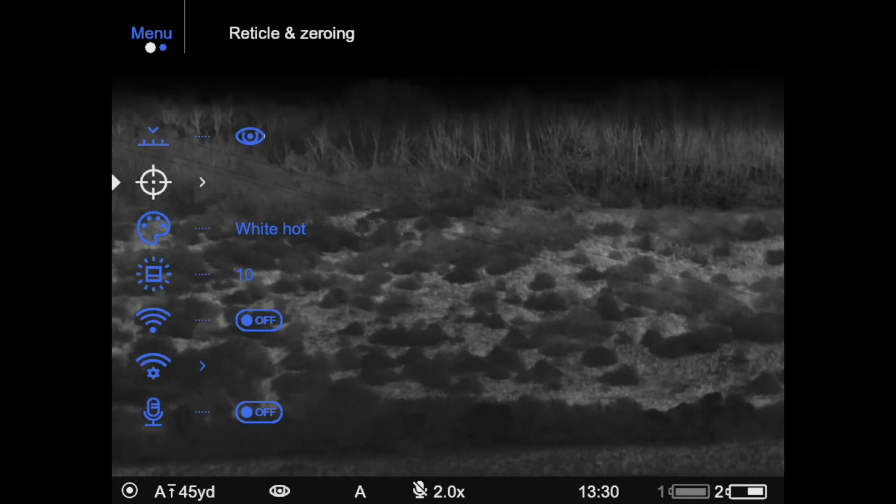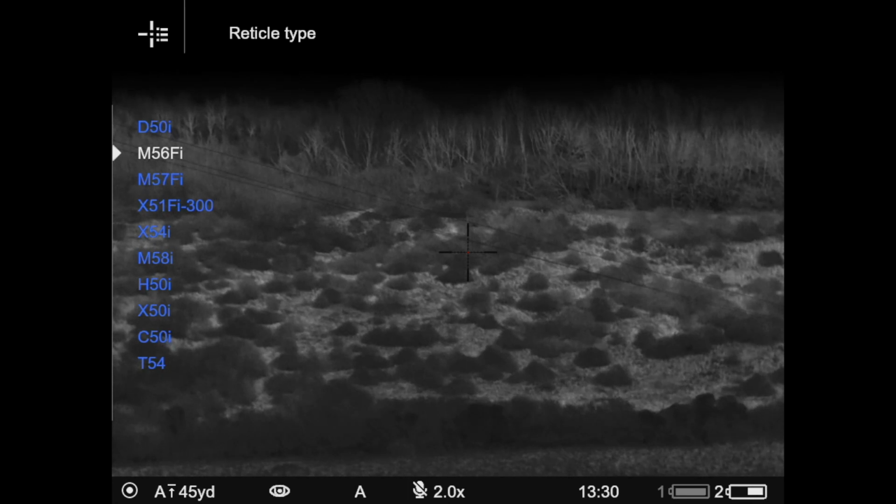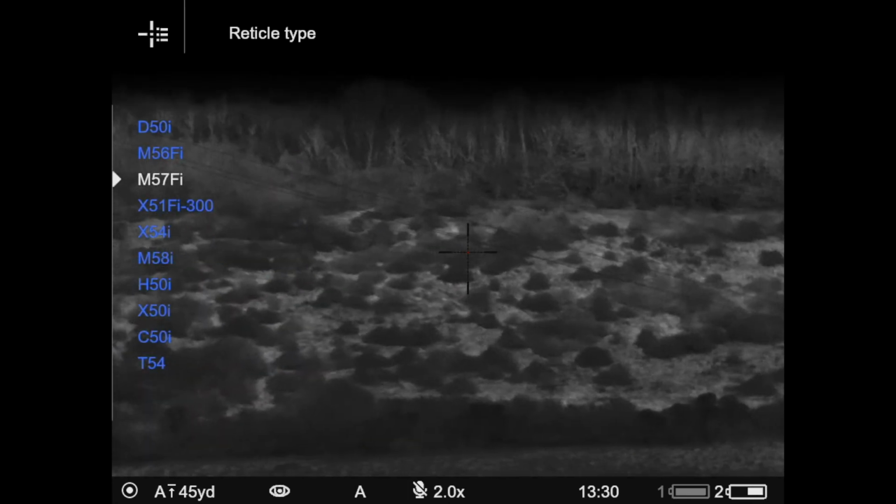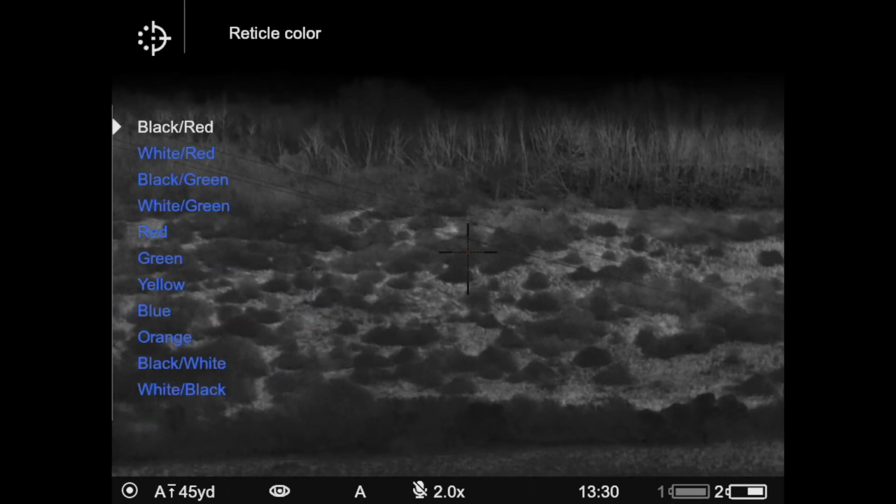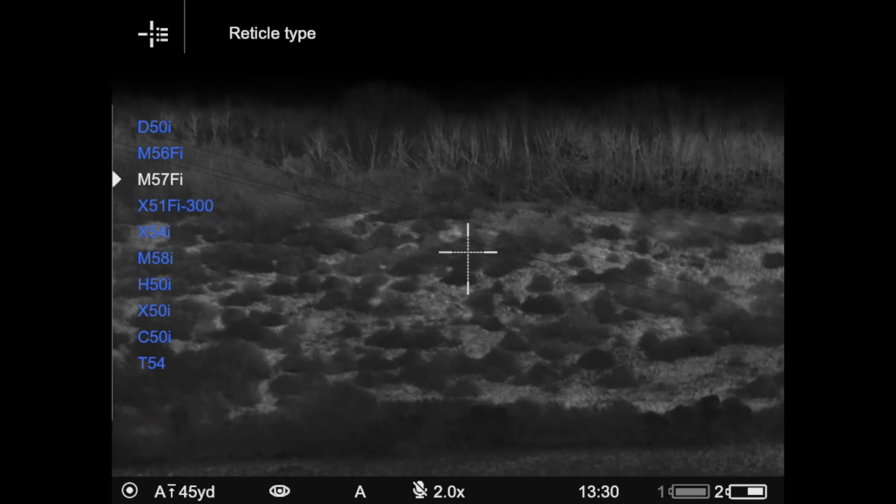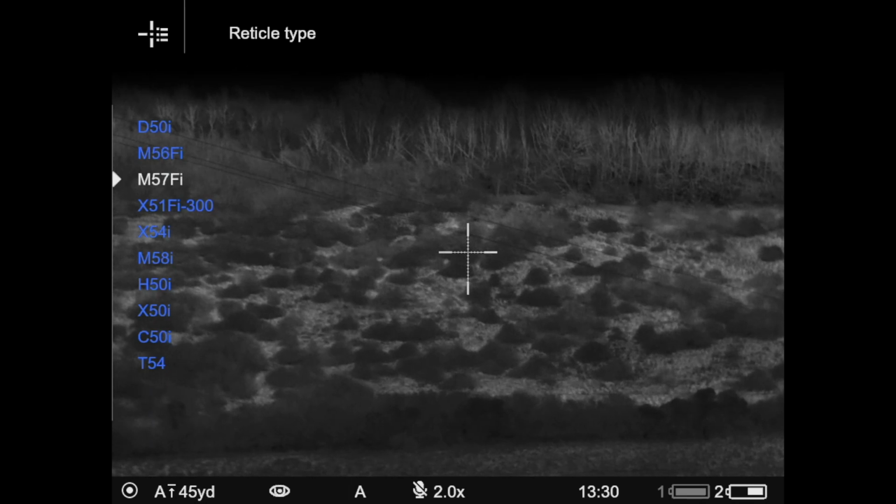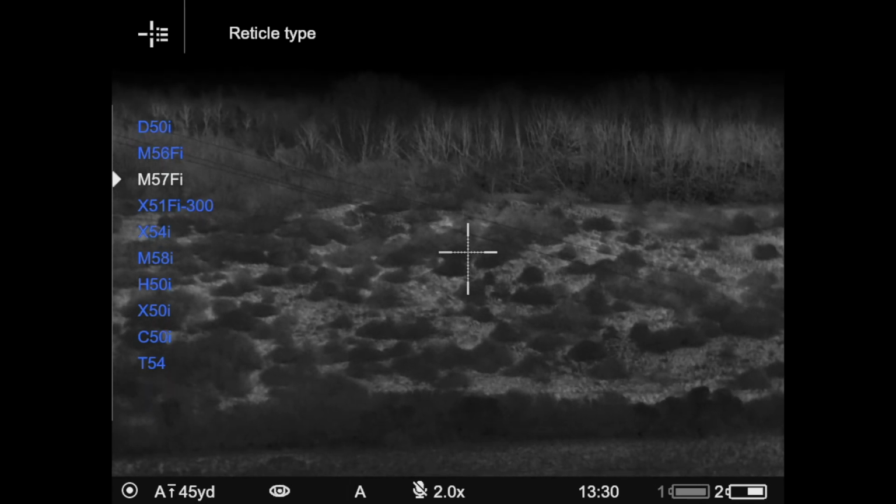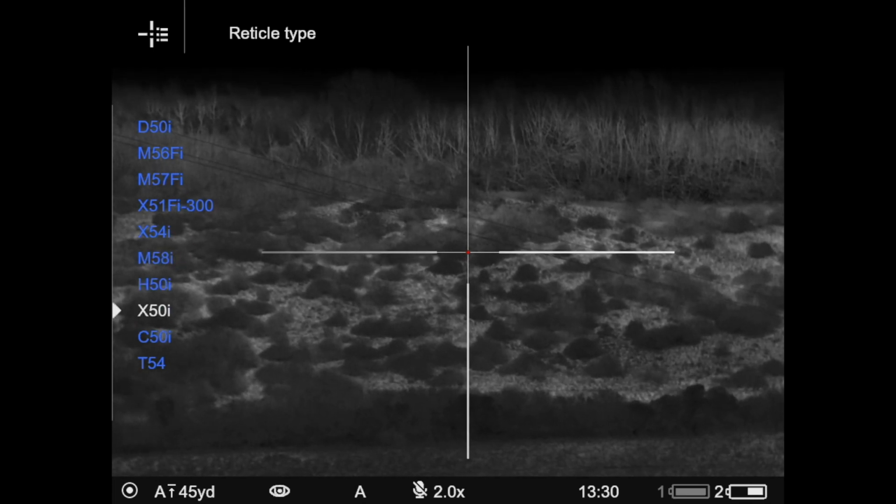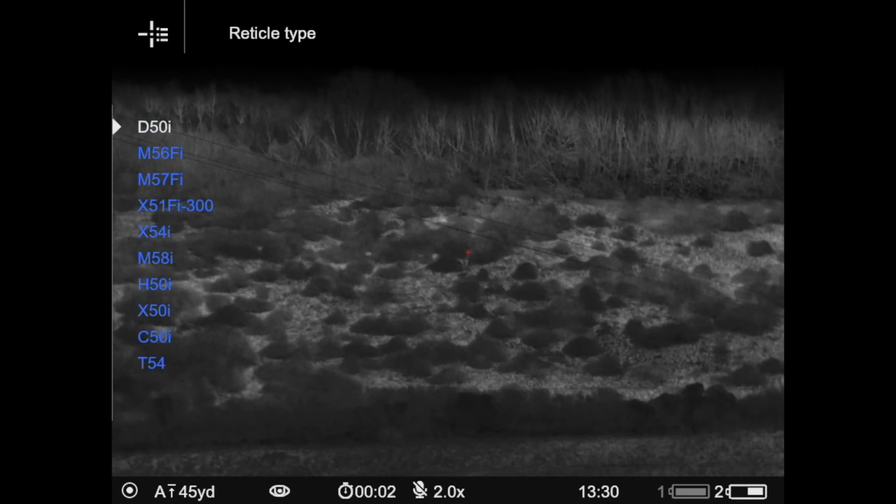We've got reticle and zooming in the menu. So as is always the case with Pulsar products, we've got a nice selection of reticles. In fact, this is not going to help because it's all black at the moment. So if I just put it into white and red, go back to the reticle menu. So we've got a wide selection of reticles, from a little red square cross, white crosses with different mil dots and marks, and then plain old sort of duplex reticles, circles, whatever you need it to be really.